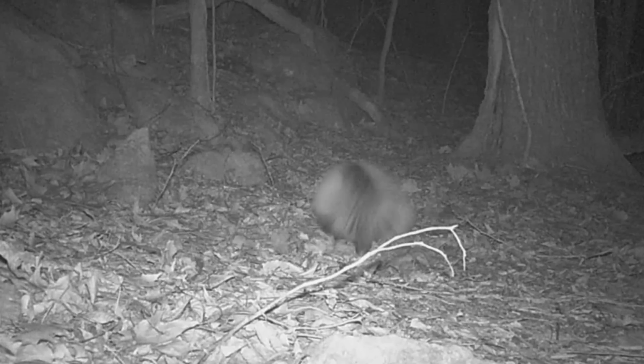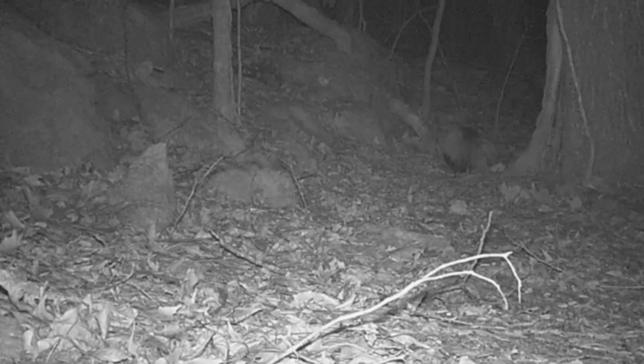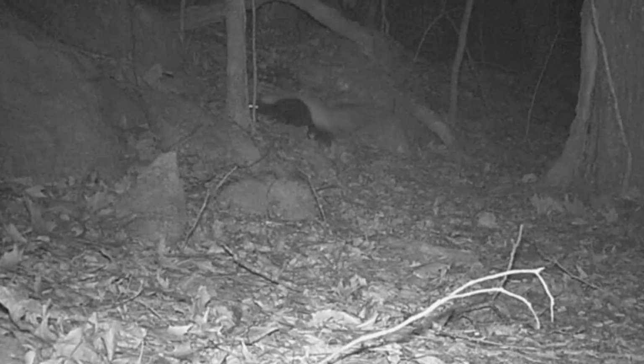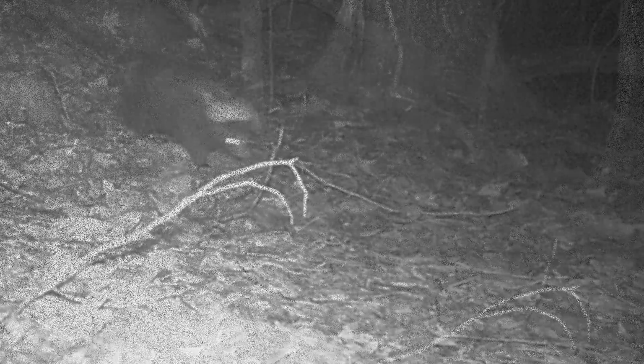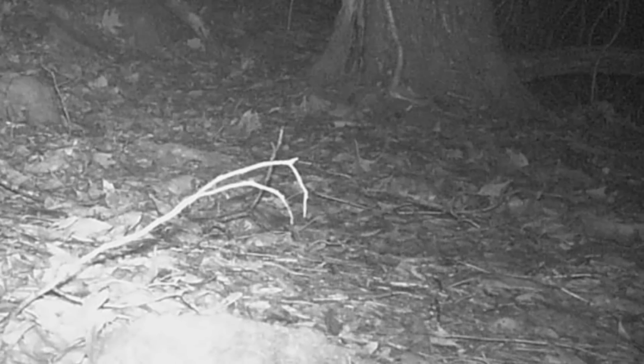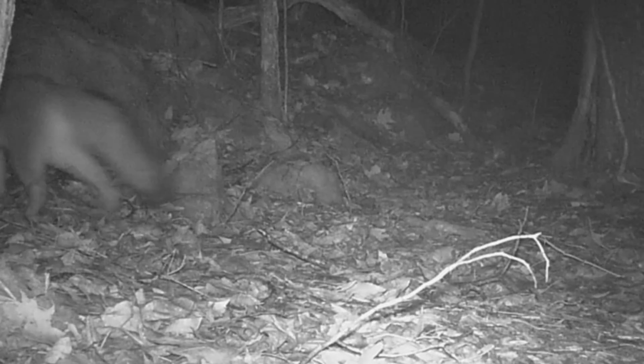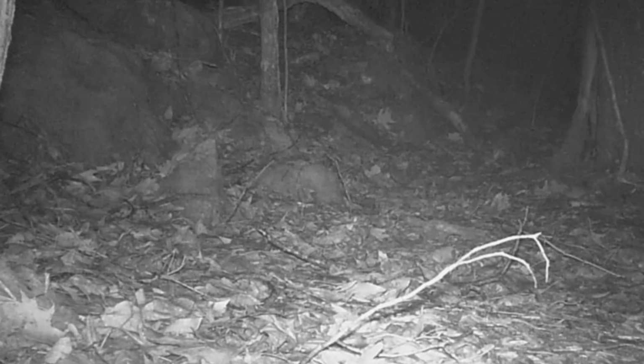And backed up just to see the camera. Man, that looks like old Flash there. He's going up towards the Rock Motel. There's old Wishbone moving through. And the old Fox has to come around through there.